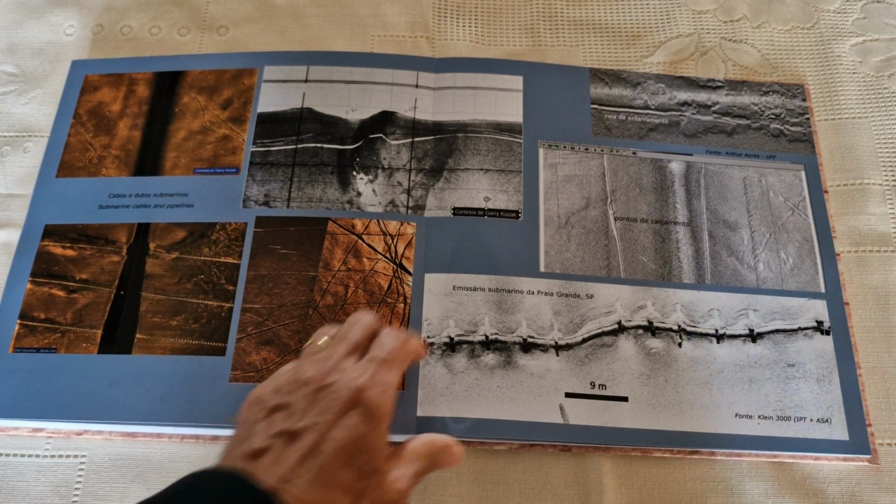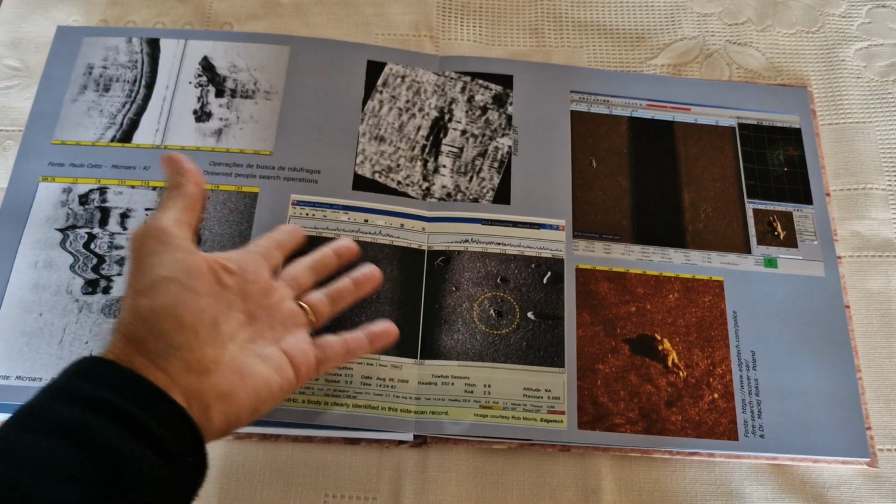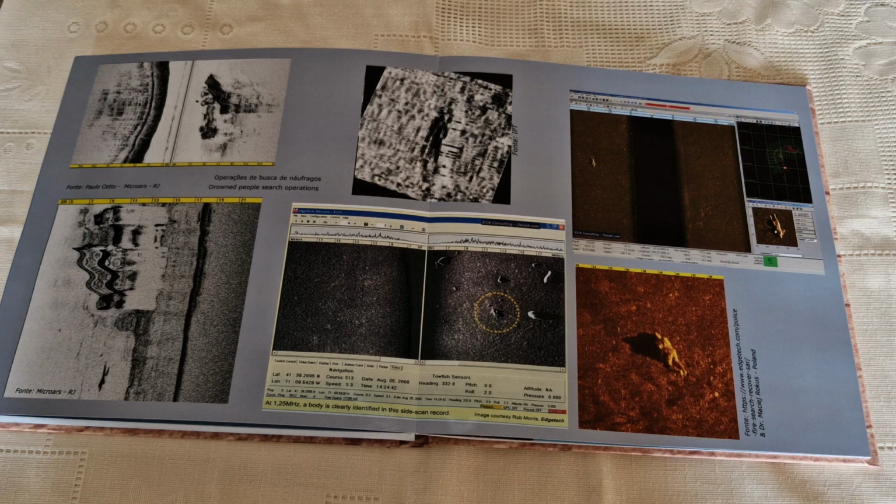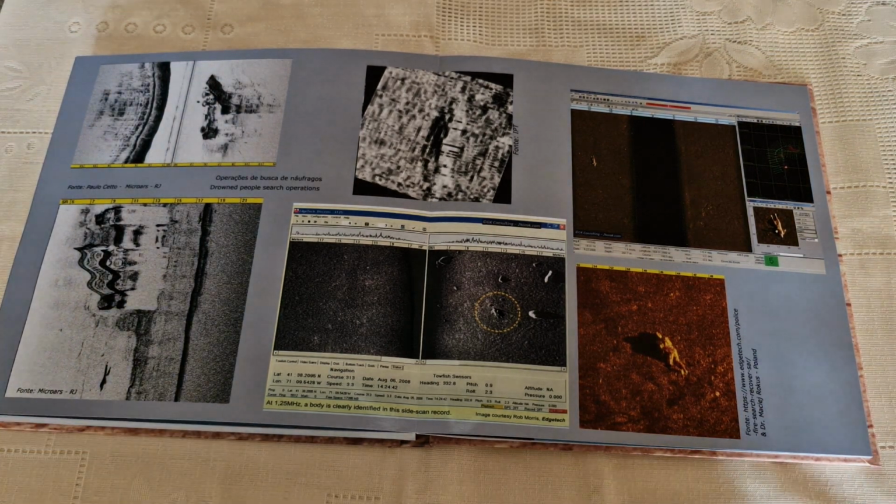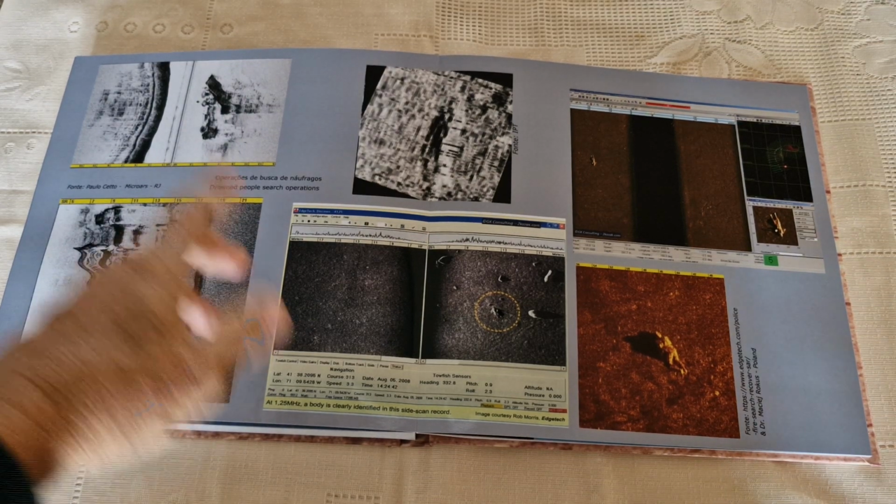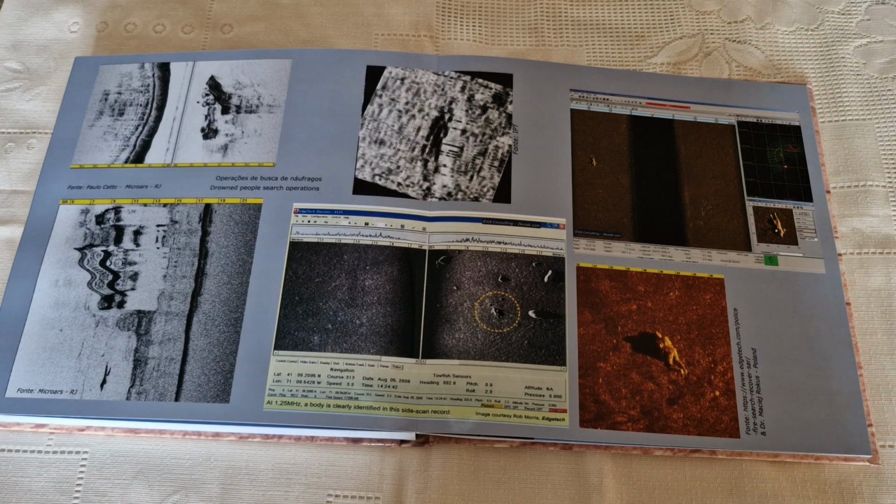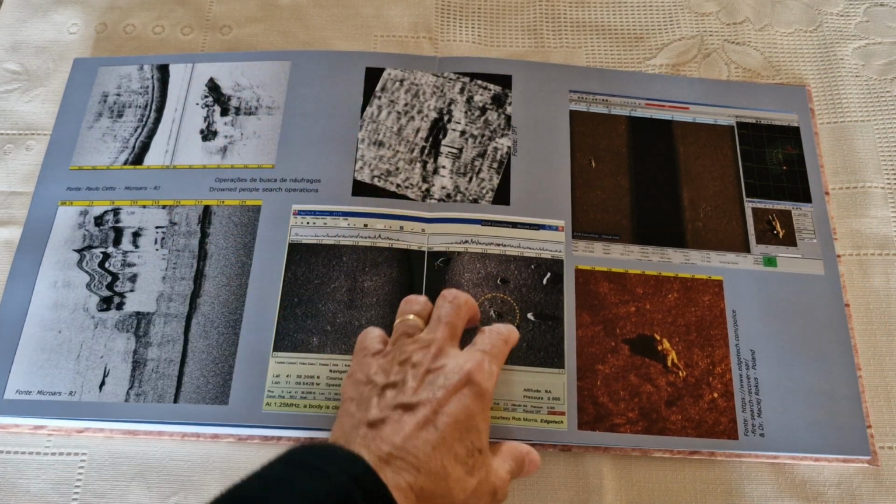And so there are some examples here, and also dead people. Side scan sonar is a very useful tool to look for dead people. Sometimes, mainly in the cold north of the world, when people die, the body does not always float. So you have to use a side scan to look for this body.